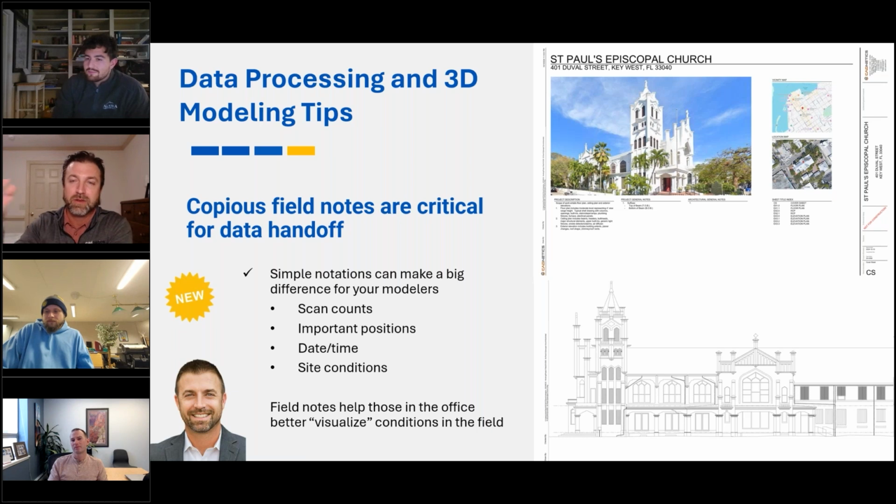In a lot of cases, the data gets acquired, then it gets turned over into registration, then it goes into modeling. And by the time it gets there, there are things that have happened out on site or strategies for the registration that have changed. And the note taking is the only way for that to really get done well.